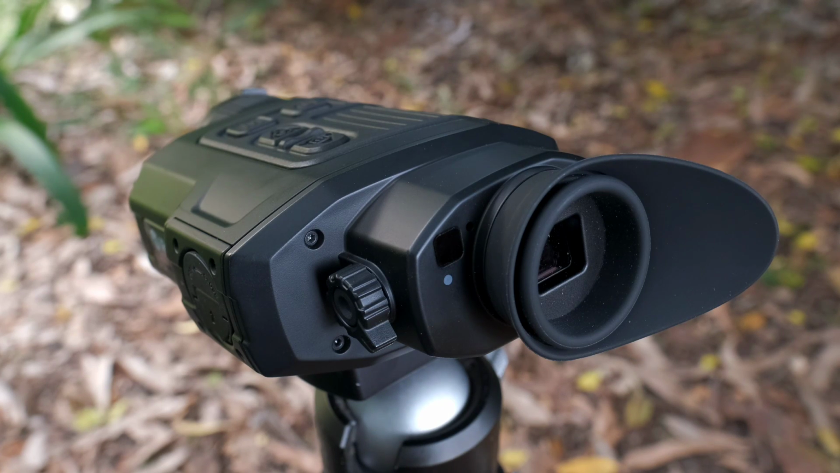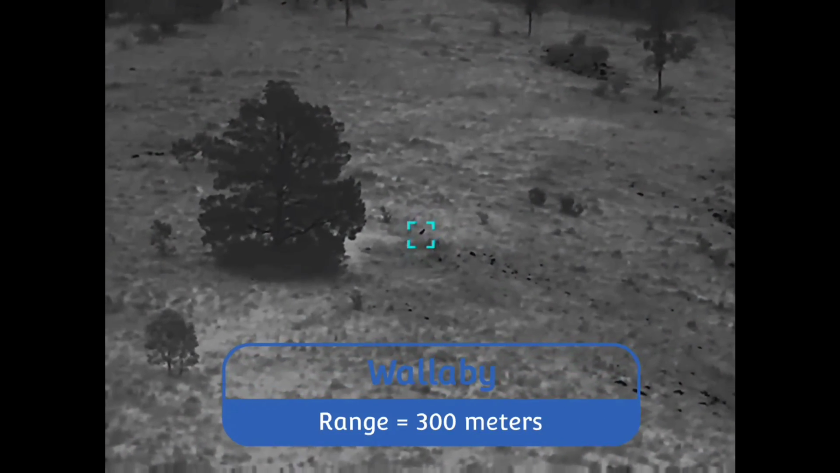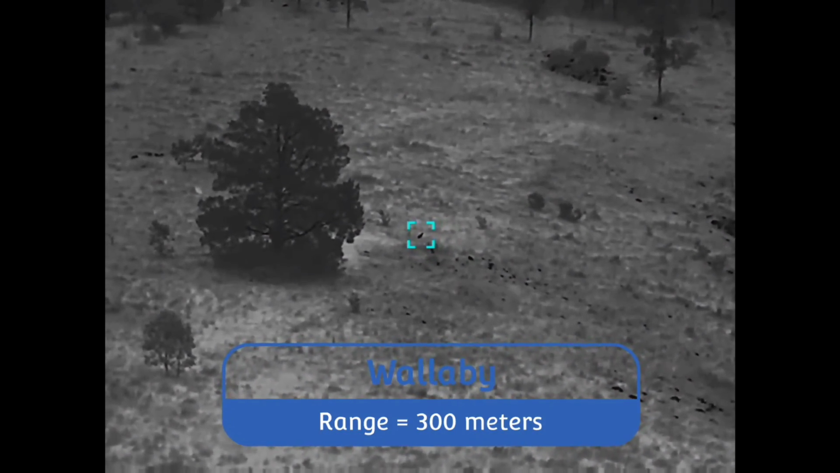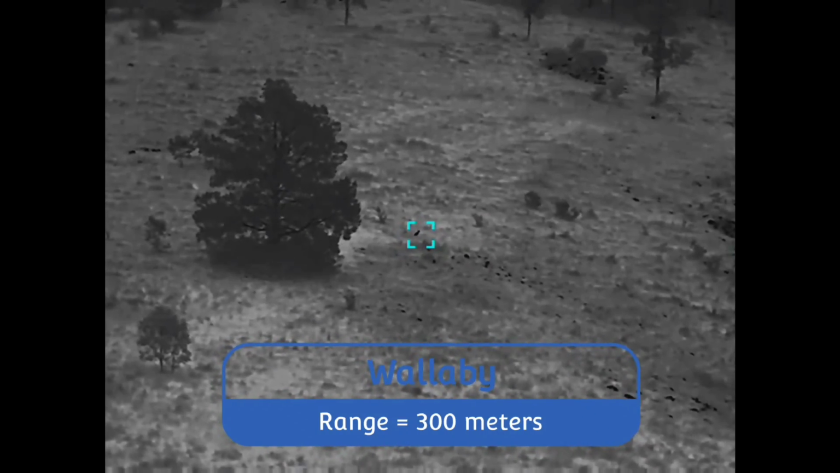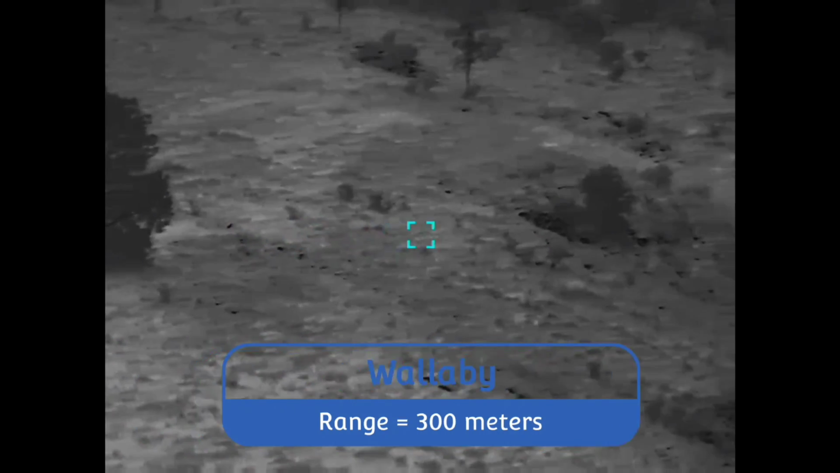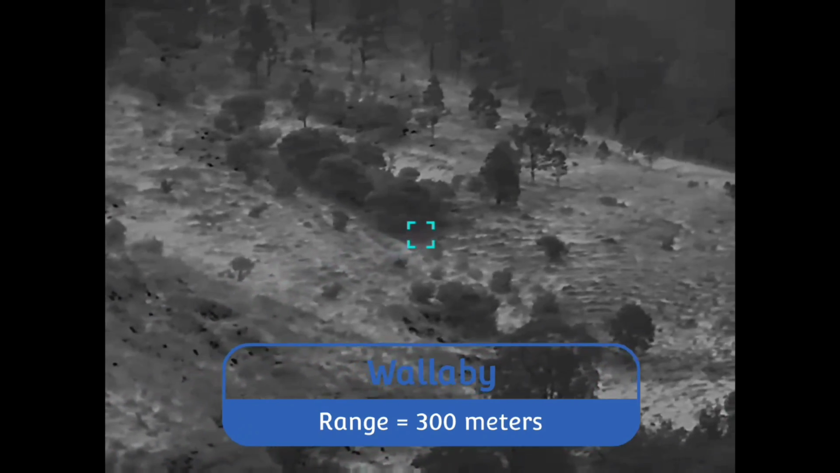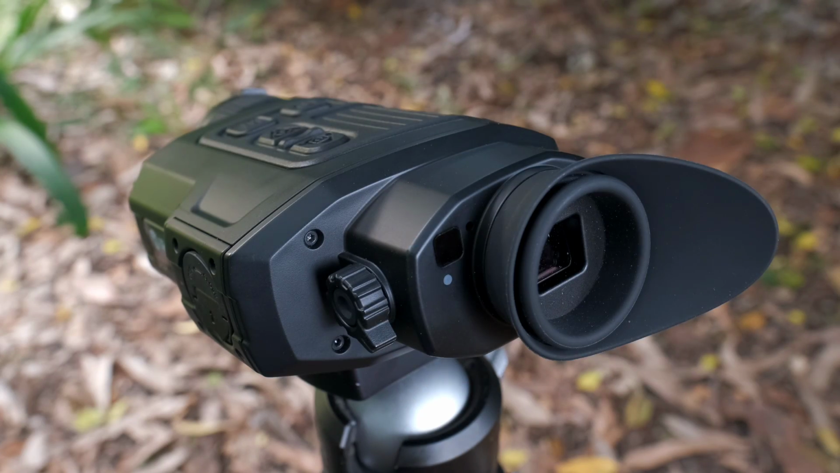You've probably noticed in all the footage that there's a little blue bracketed box in the center of the frame. That's the LRF aiming box. Unfortunately, the video doesn't record that. It's just the basic view. There's no LRF distance displayed or any of the icons on the device, which is a shame. At the least, it would have been nice to record the LRF ranges so you can recall events via video. But you can't do that, and that is another strike against the device from my perspective.